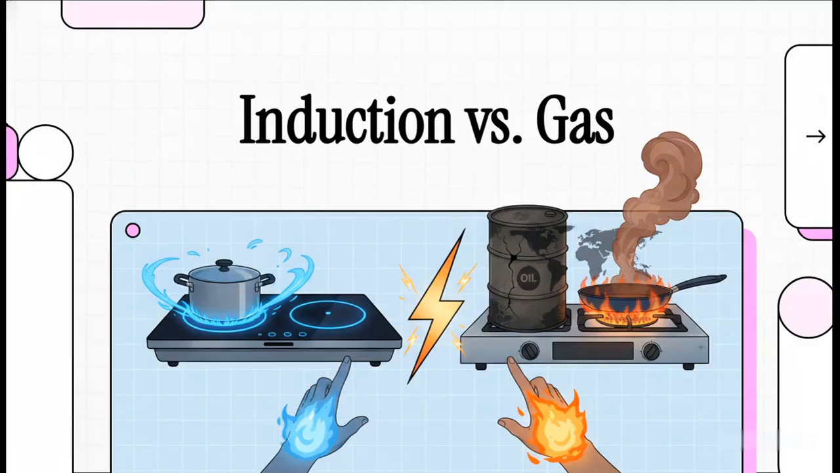Today, we're going to dive into a story that starts with a huge global conflict and ends right in your kitchen. Yep, we're talking about the ultimate high-precision cooking battle, induction versus gas, all sparked by a massive energy crisis. Let's get right into it.